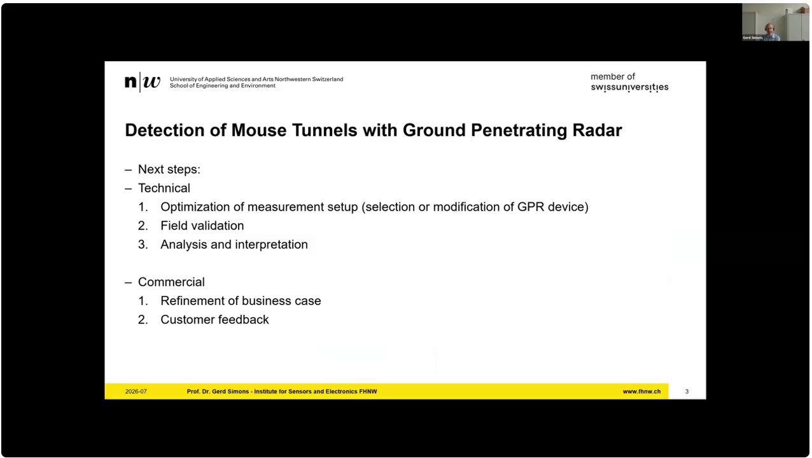So we really need a setup which brings the measurement head down closer to the surface in uneven environments. Or if necessary, also work on the GPR device as such. Then we would need to do further tests and optimize the analysis and the interpretation.